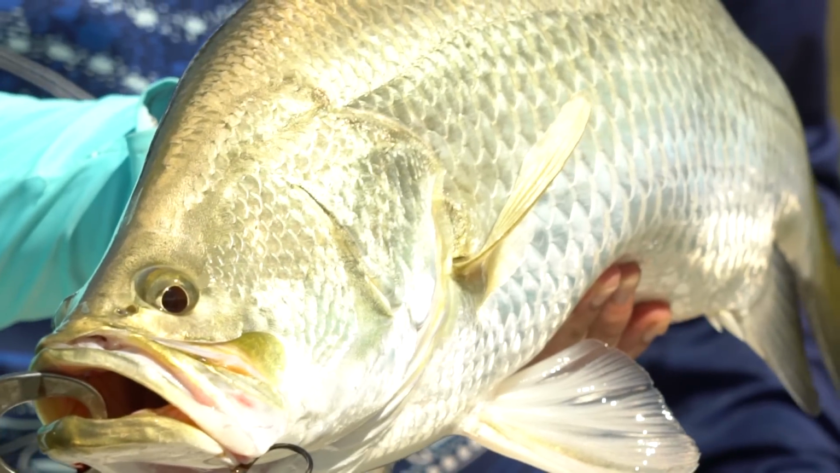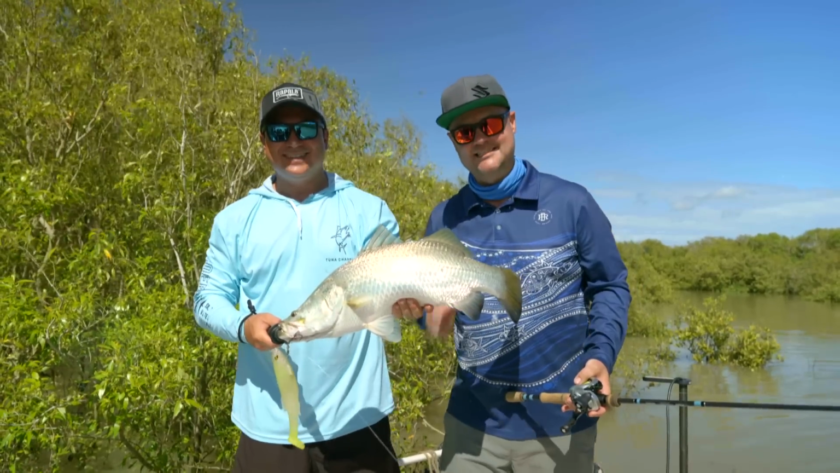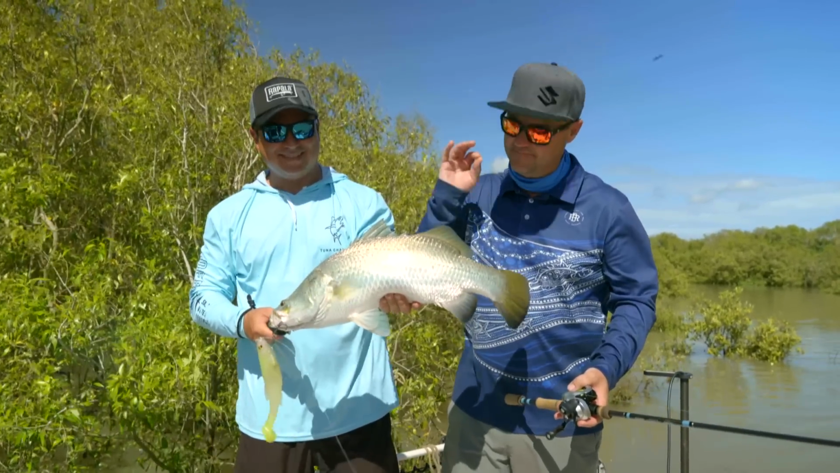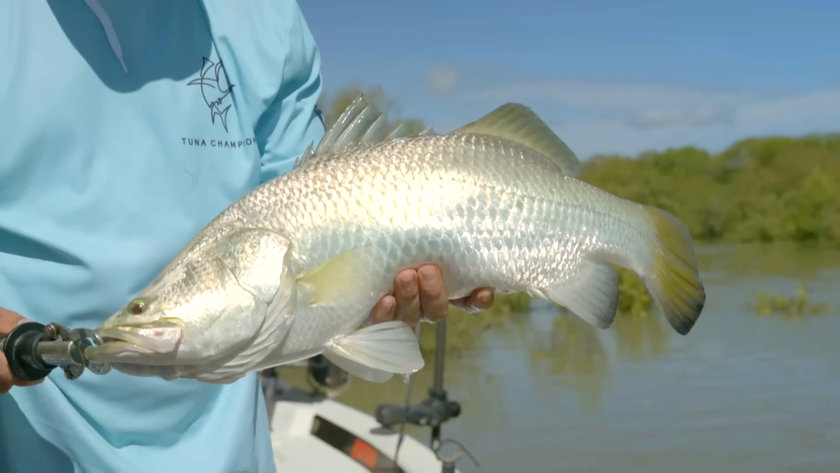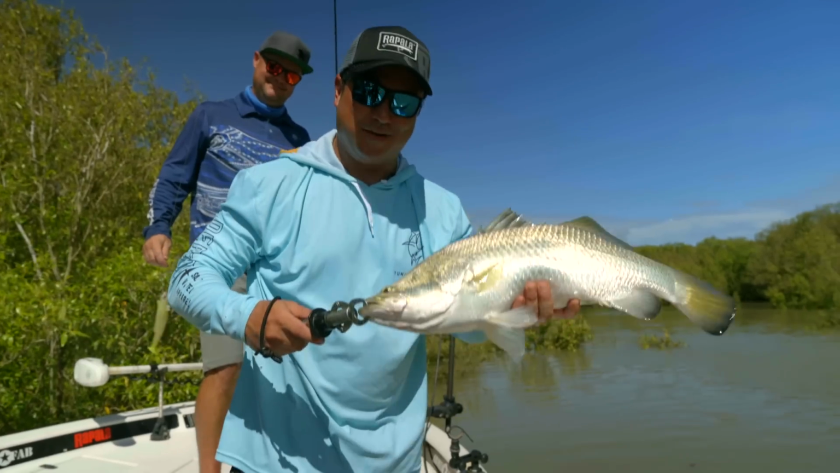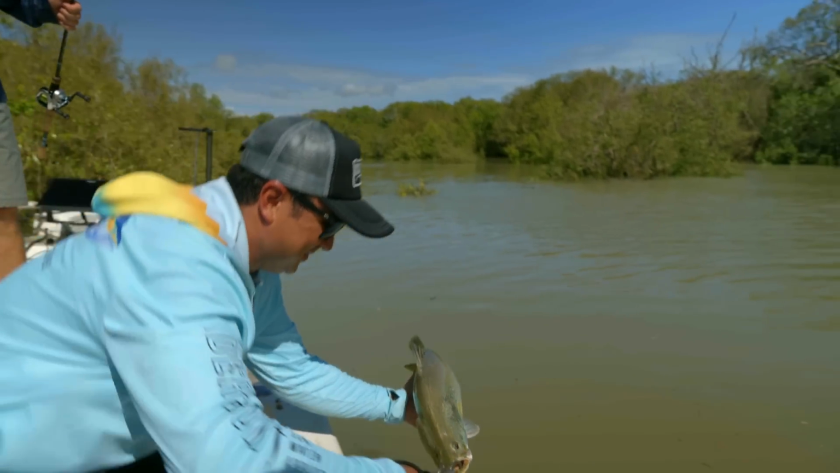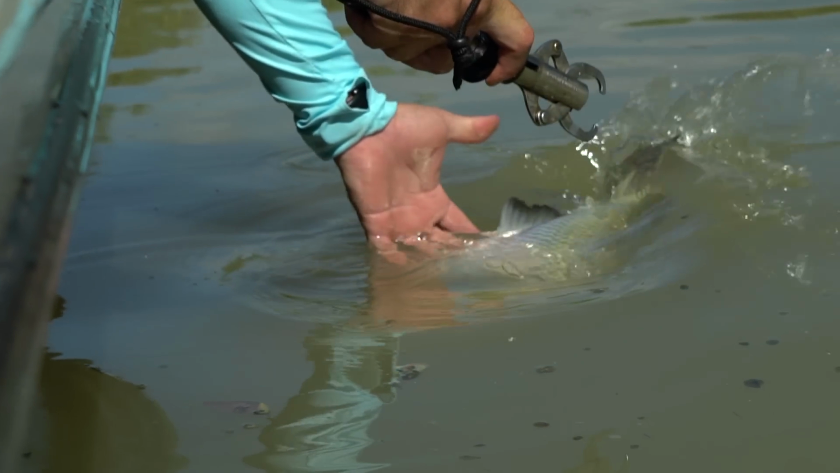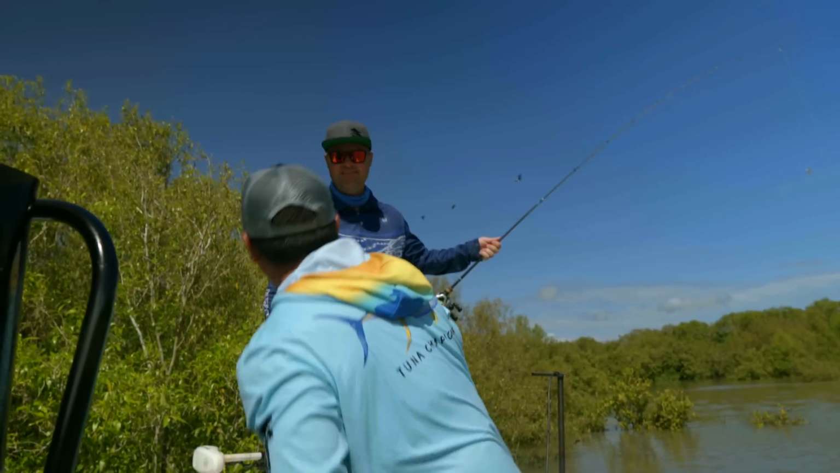Barramundi coming in thick and fast. Their territory, you've got to come here because seriously, I fish all around the world. This place is very, very special. Now I do feel like a caddy, handing Paul his rods and releasing his fish. Good stuff. Love your work, Jez. Love your work.